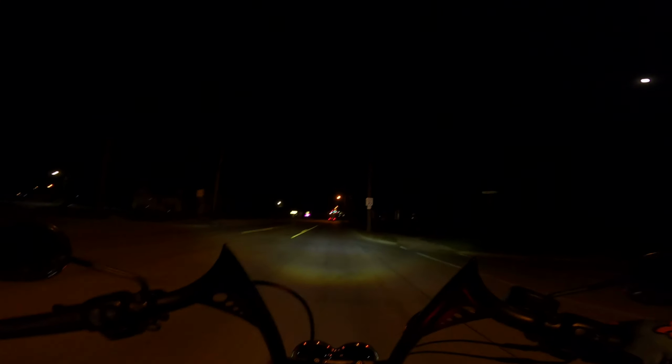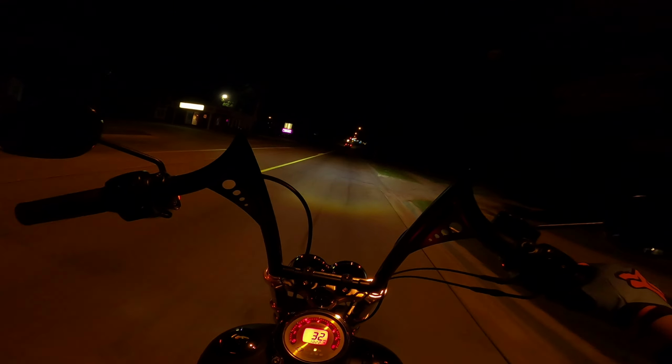This bike sounds so aggressive though. I just want to point that out. I caught it off the curb for a second there and it just sounds so mean. I need someone to hold a camera so I can do a flyby or something, you know what I mean?